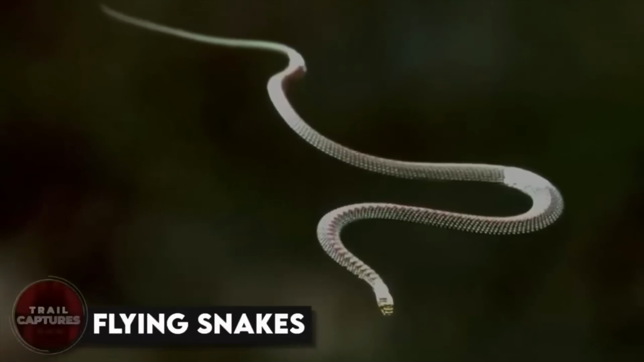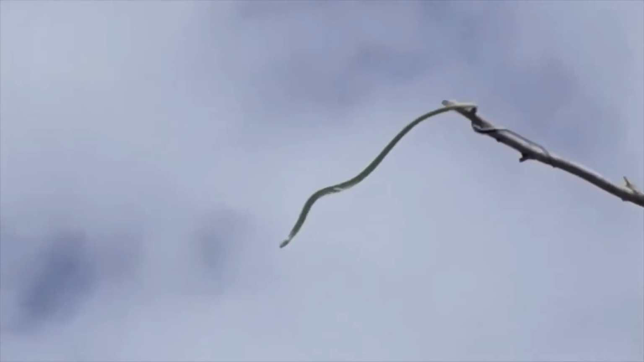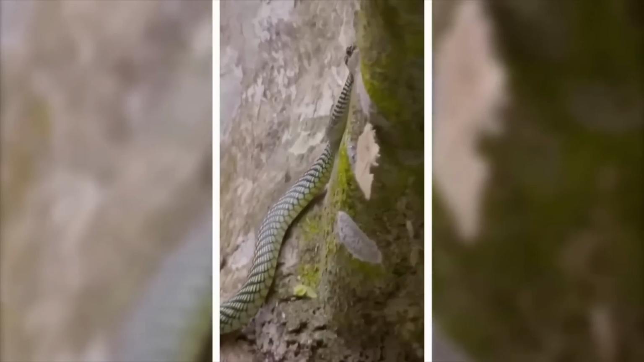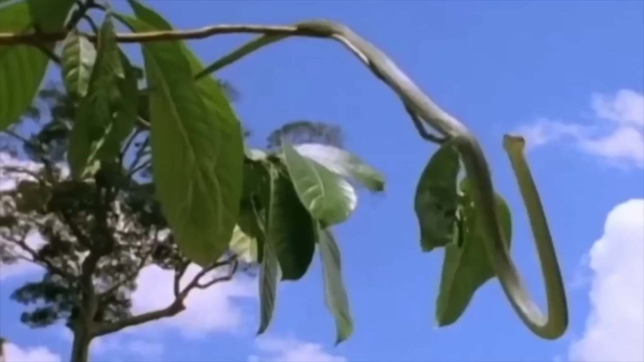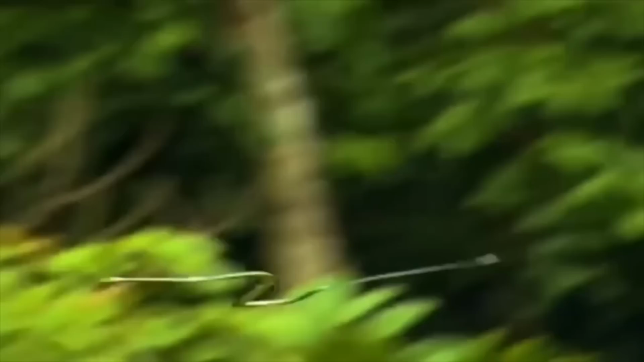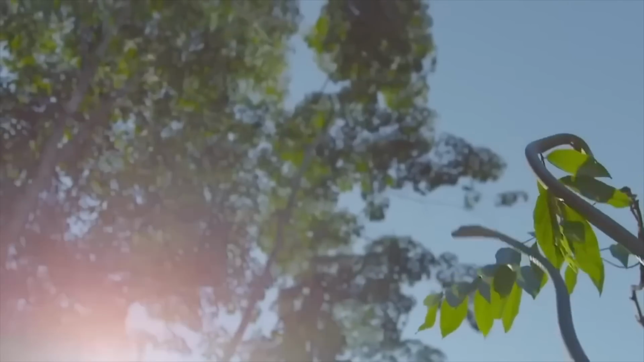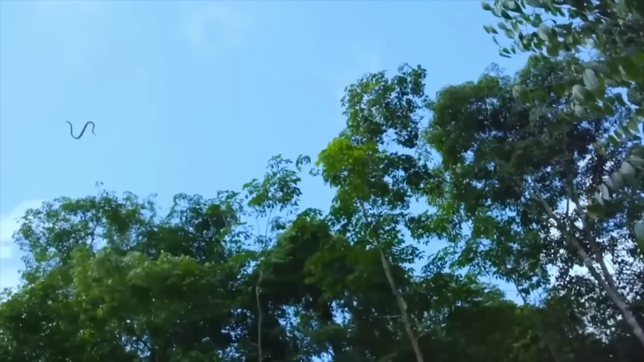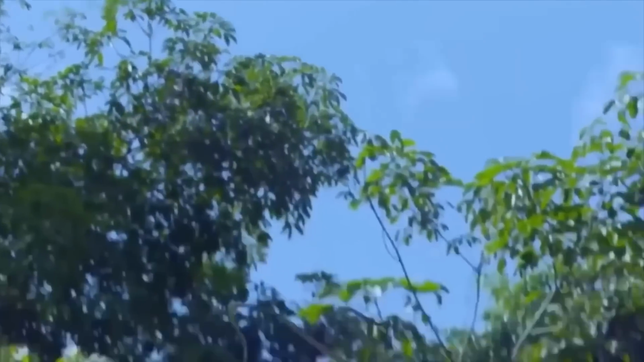Flying snakes. Have you ever heard of flying snakes? Yeah, you heard that right. Flying snakes. A viral video making the rounds on the internet recently showed these slithering creatures taking to the skies. But don't worry, they're not flapping their wings or anything. They're actually gliding through the air. These incredible creatures have the ability to contort their bodies and flatten their ribs to cover a significant distance after launching themselves into the air. It's an amazing feat that allows them to travel between trees with ease. Who knew snakes could fly?